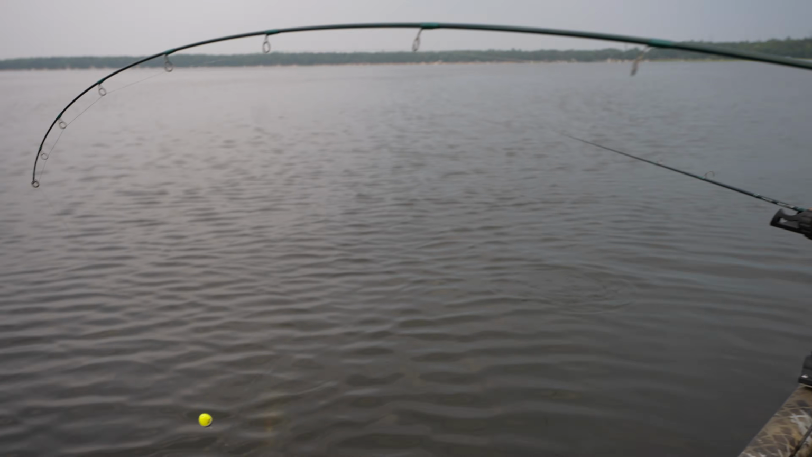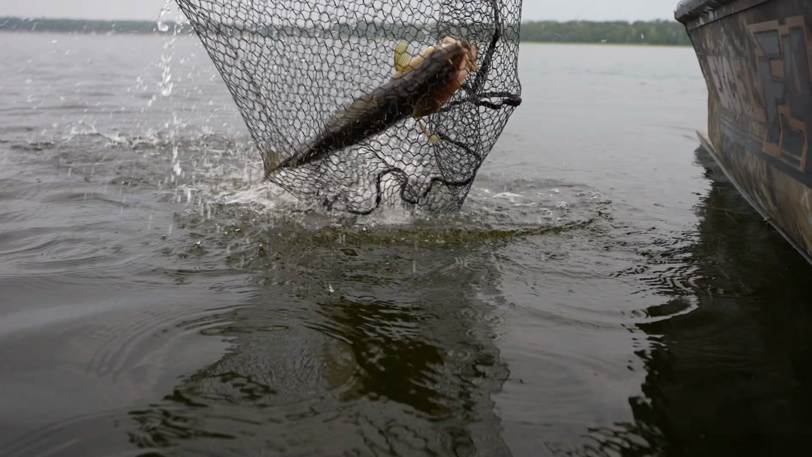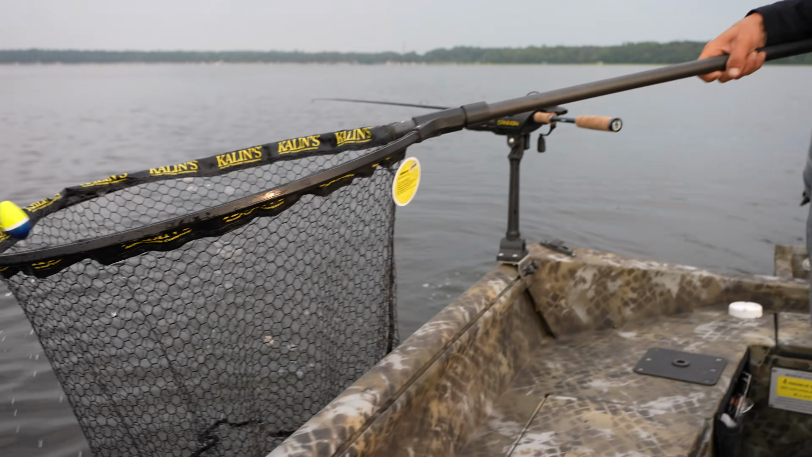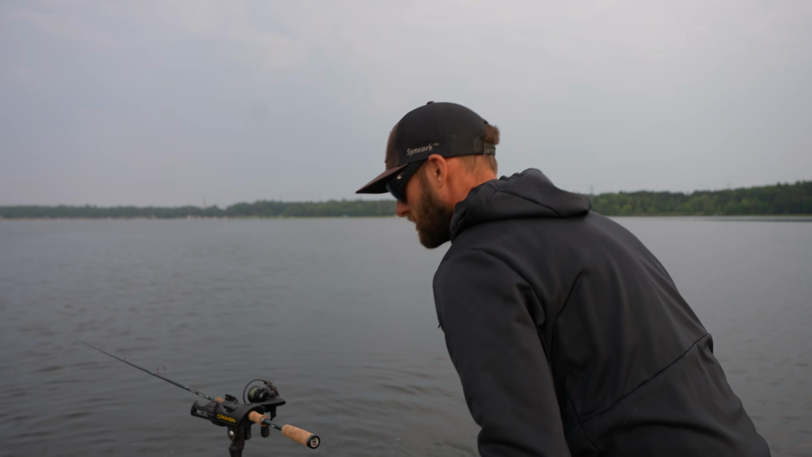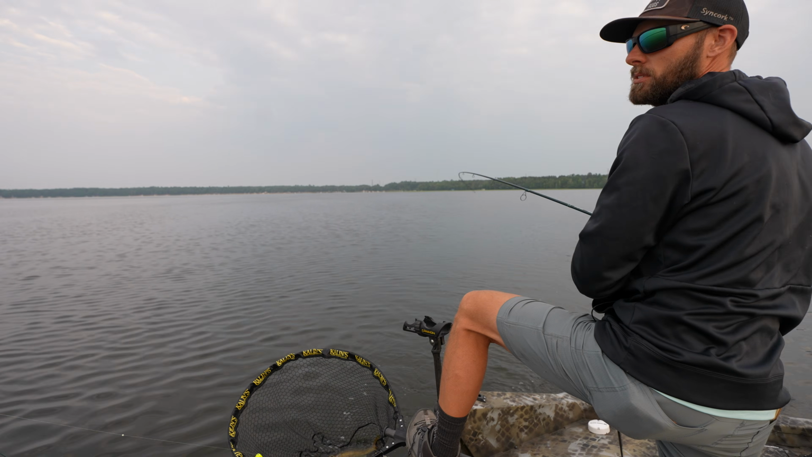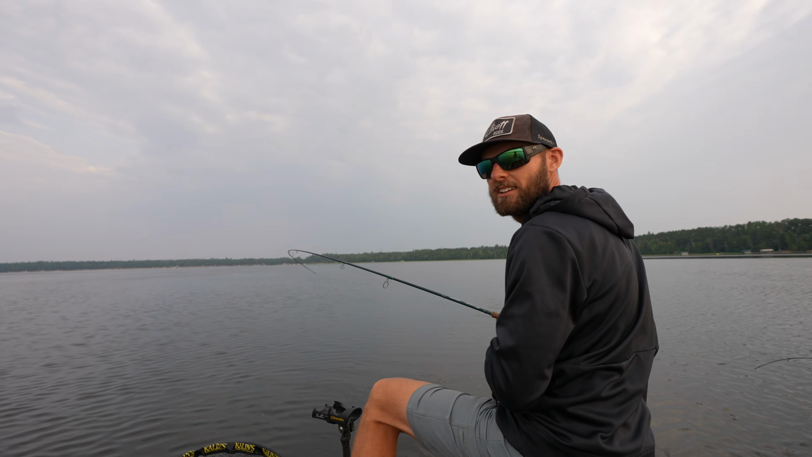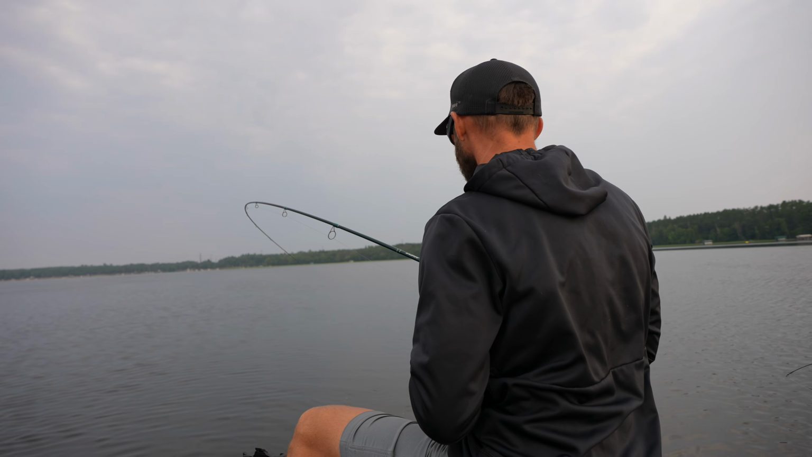Come here, buddy. A lot of these small lakes, we're just looking to get some nice eaters. Whew. I got another fish on still though. We'll keep him nice and cool in the old net. We'll reel in our bass. This is what fishing's all about, baby. This is what fishing's all about.